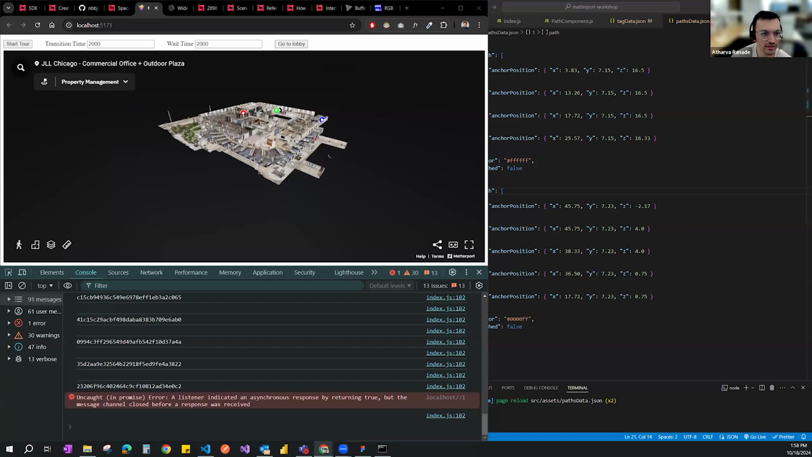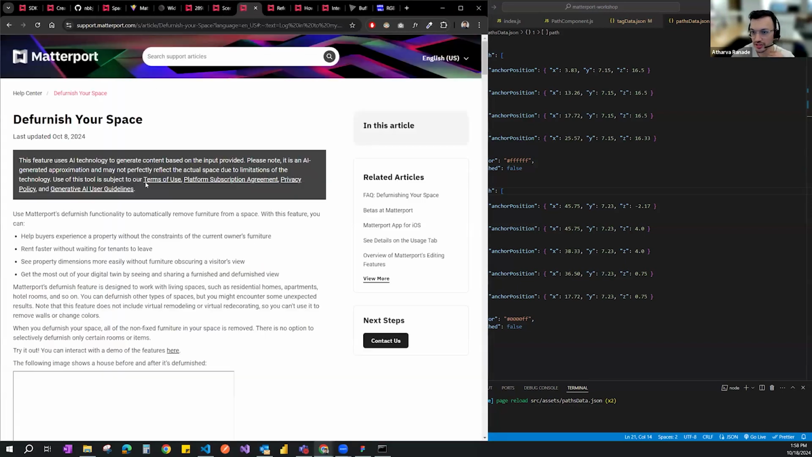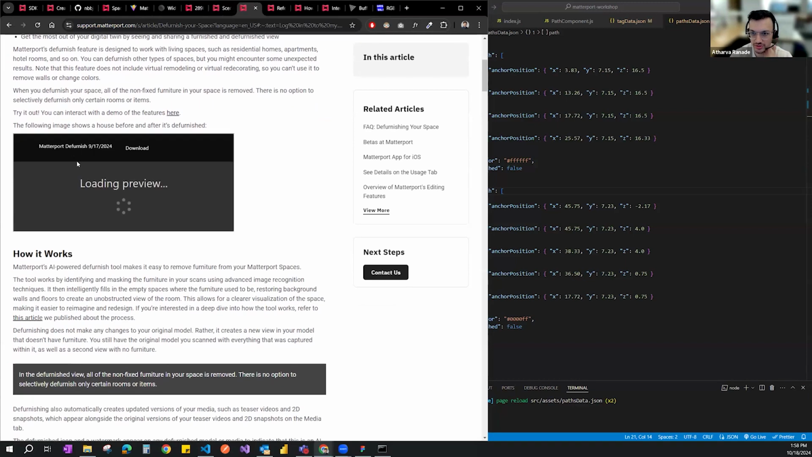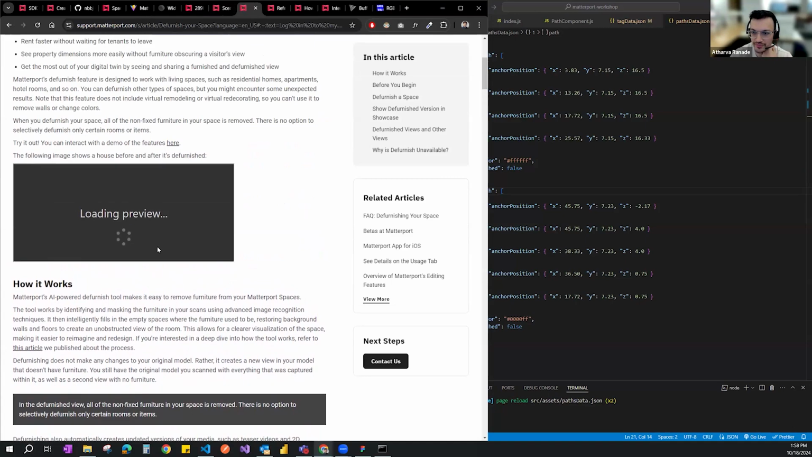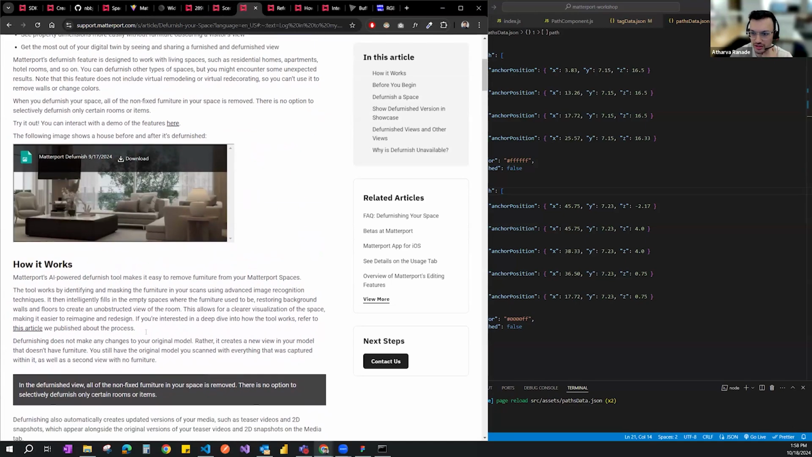If you have a scan, it allows you to remove furniture from that scan with just a click, so it gives you the bare bones of the scan.